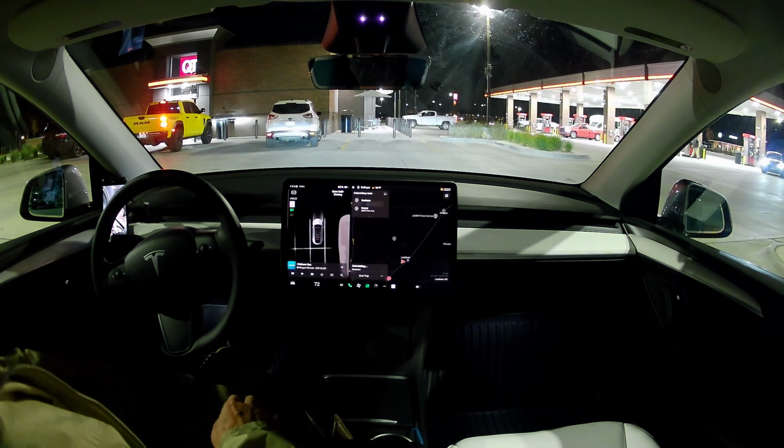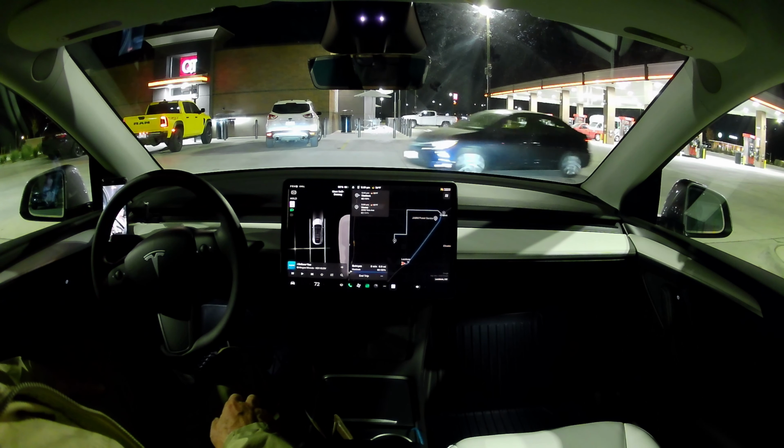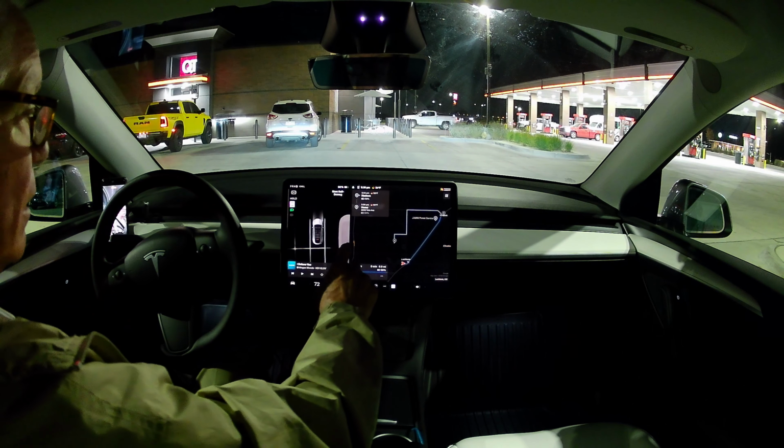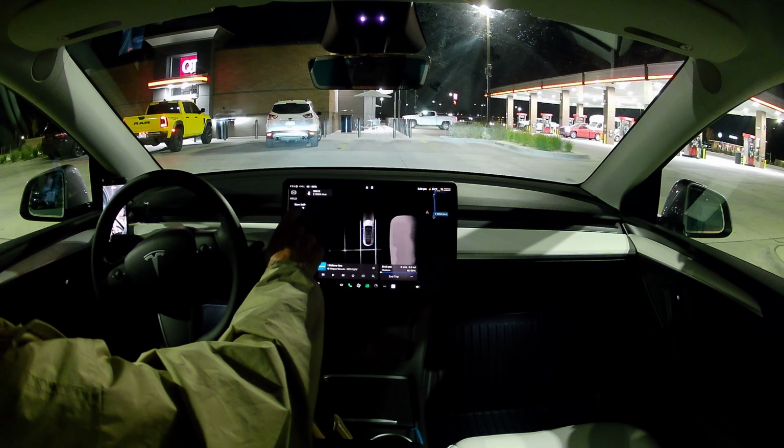Let's see how she takes us there. Okay, that's good. That's just what I was expecting. So what we'll do is take that route and we'll start self-driving.